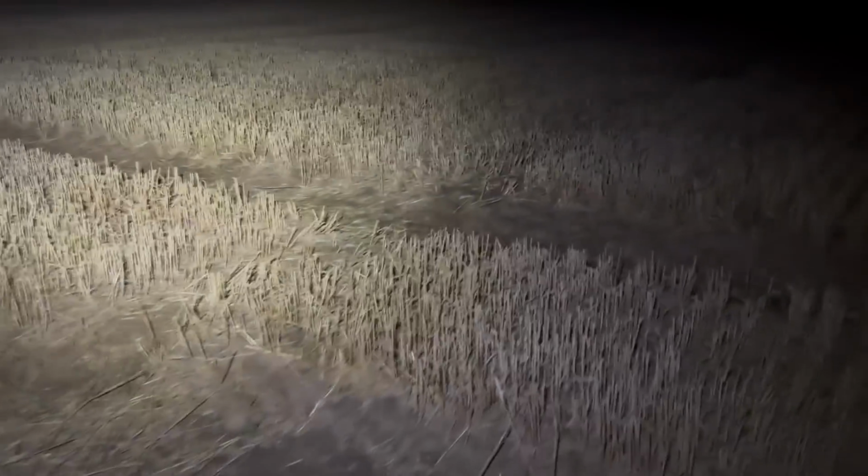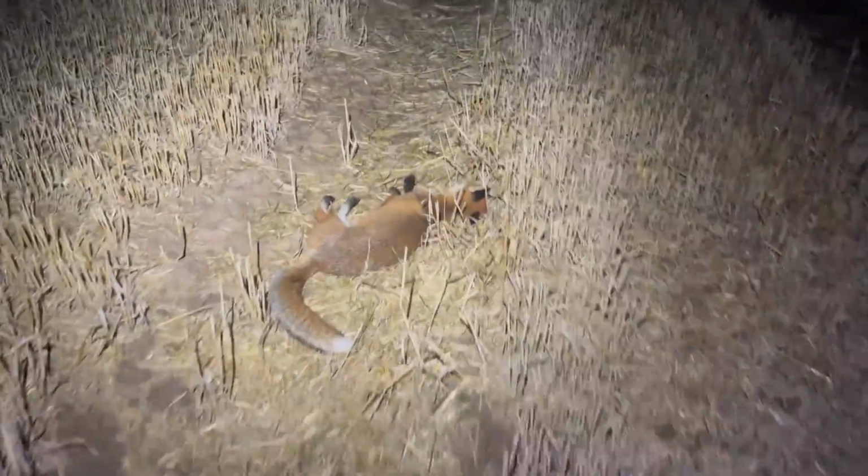No, I'd say it's got to be more out that way. Somewhere. Just some details. Another dog. One should be just over this drain here somewhere.